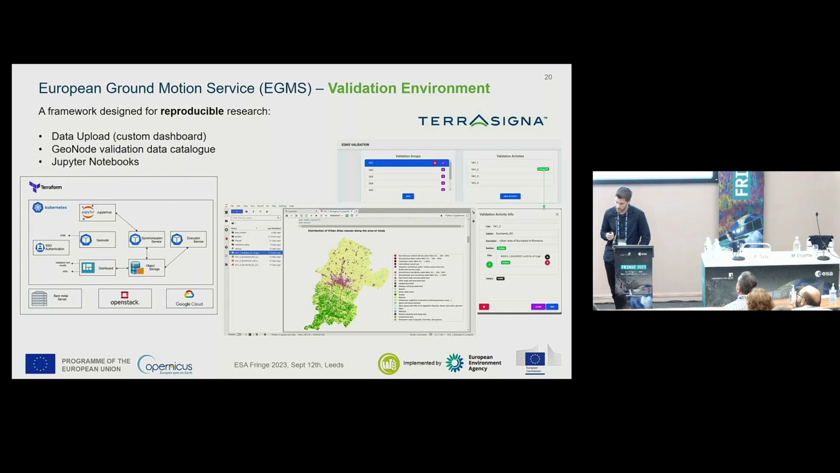Last but not least, the way we created this validation is based on a reproducible environment, so a system where we upload both the GMS extraction and the validation data, and we produce notebooks that include explanations, so text, plots, and reproducible algorithms.